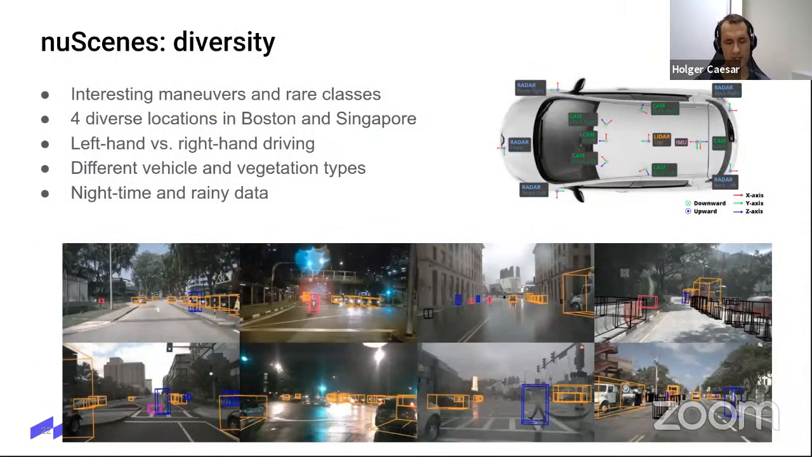Okay, and nuScenes is quite unique in terms of its diversity. We really went through every single one of these 1,000 scenes and made sure to select only very interesting maneuvers, and also a high focus on rare classes. Especially bicycles, but then also construction vehicles, construction workers, a lot of different fine-grained classes. We have 4 diverse locations from Boston and Singapore in this data set.